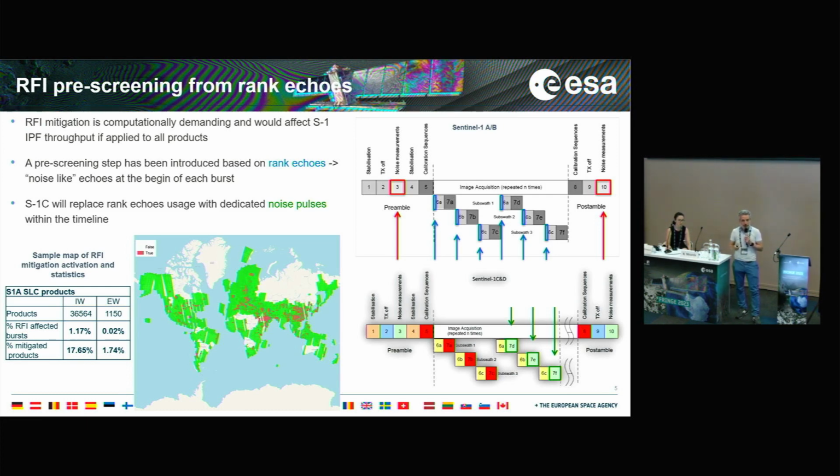One important point is that, of course, by doing this, we are not able to capture all the RFI events, because there are some unfortunate cases where the RFI does not fall in these rank echoes but falls within the burst, and in that case, we don't activate the RFI mitigation, and we miss this RFI correction. The other case where RFI correction fails is the one mentioned before by Muriel, when the signal is so similar to a SAR signal, so it comes from another SAR sensor or something like that, that we are not able to see it as an RFI.